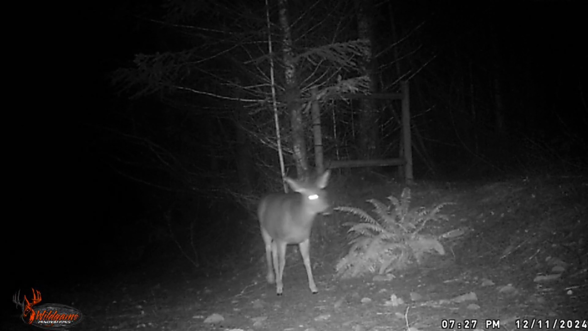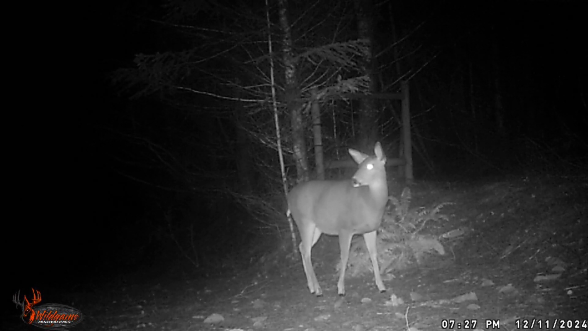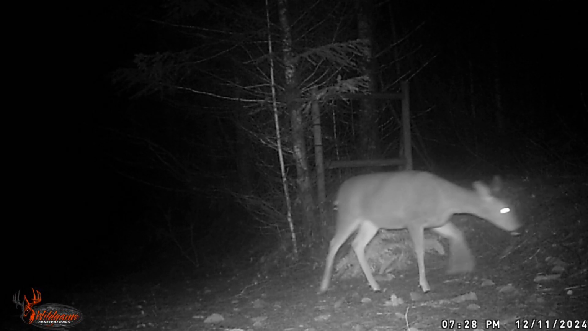And we're back to deers at Forgotten Trail. So Forgotten Trail, for a little while there, had a lot of activity. It's kind of interesting how it works around here. One trail will get more activity than the other, and that's just kind of how it works around here.